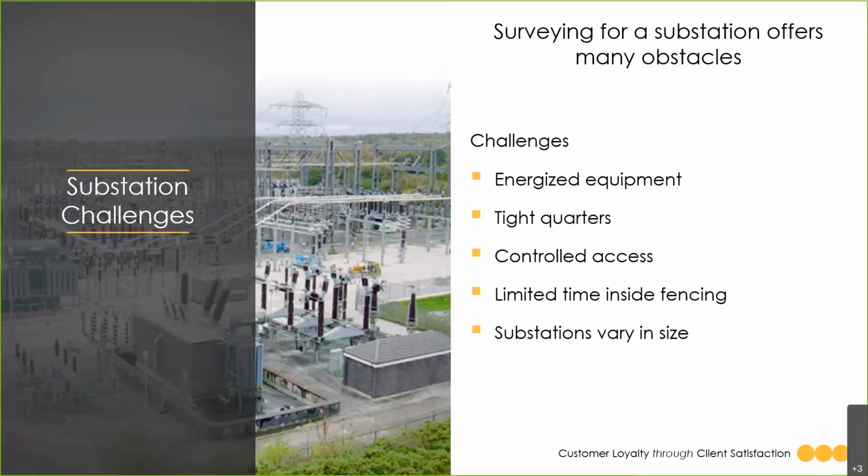This will prevent you from accessing certain areas or even being allowed to enter the substation. Utility companies may require special training, escorts, and other controls to ensure the integrity of their facilities isn't compromised while you are doing work at the substation.